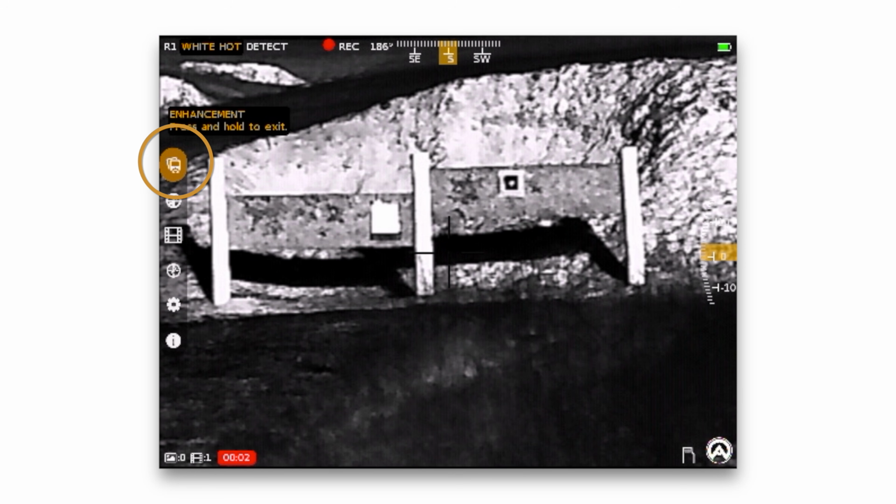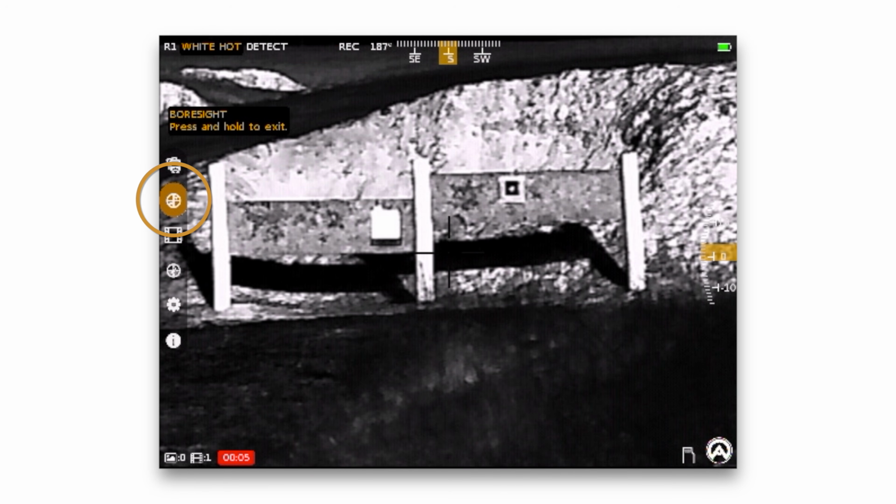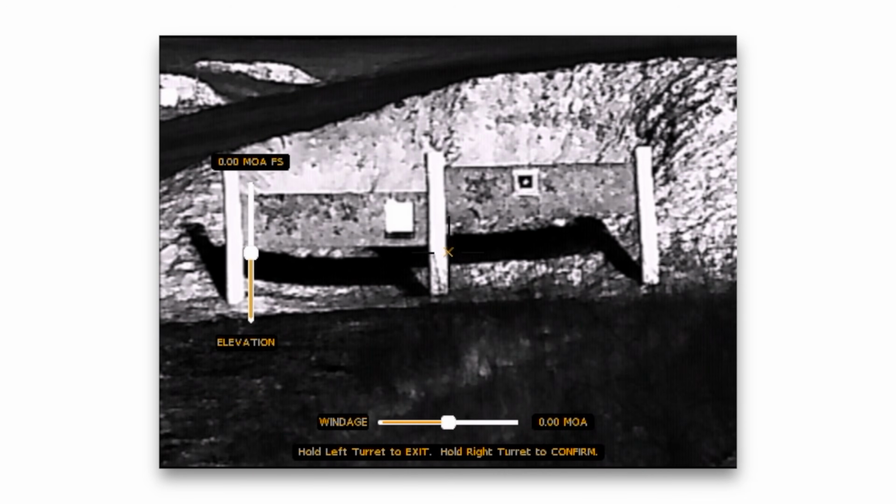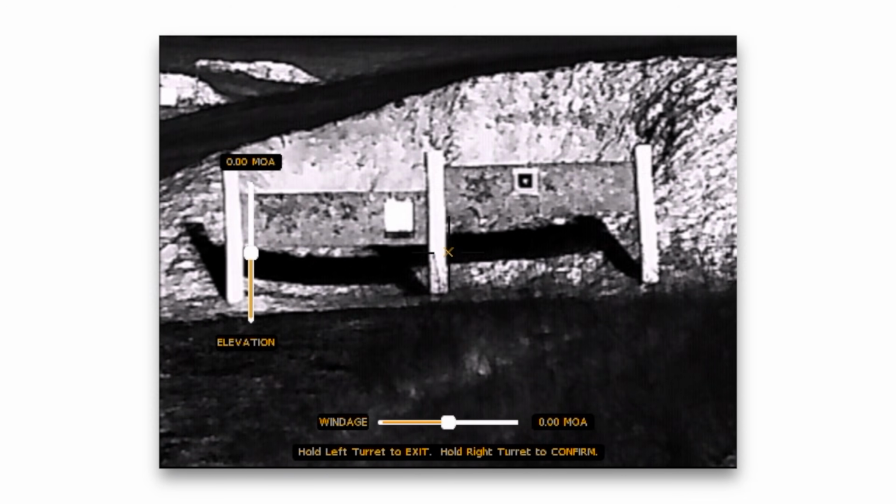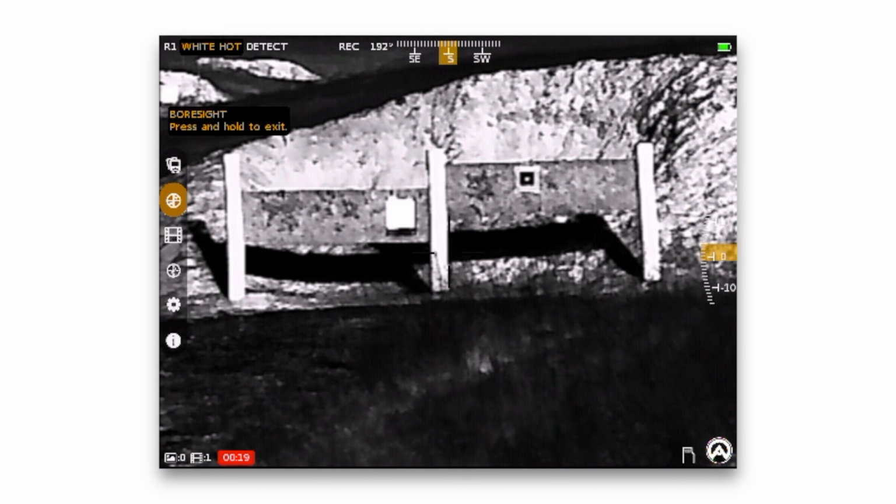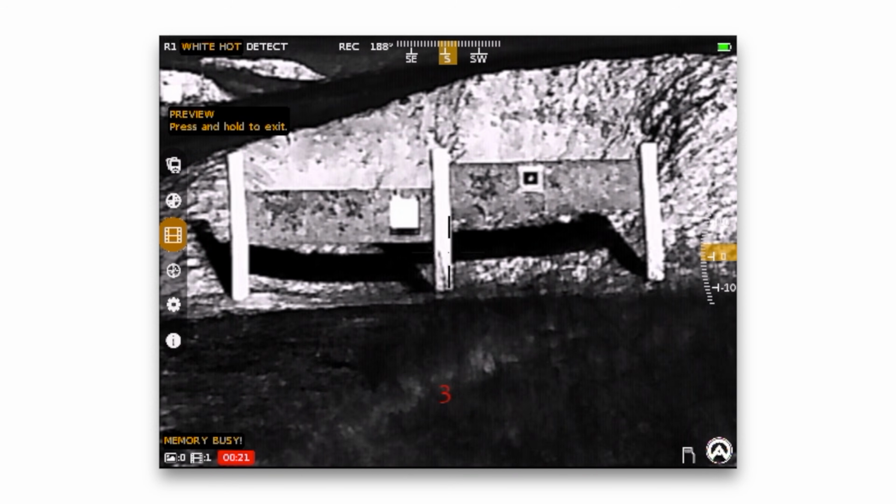If you hold it down, it's going to open up a menu on the left side here. You can go through enhancement mode. To bore sight it, you're just going to select bore sight, click down once on that same knob, and then you can adjust the reticle. It also gives you an elevation reading in MOA and a windage reading in MOA, if you don't want to use the method of just holding the reticle on your point of aim and then adjusting the sub reticle to where you had impact. You're going to hold that down for a second to exit that,